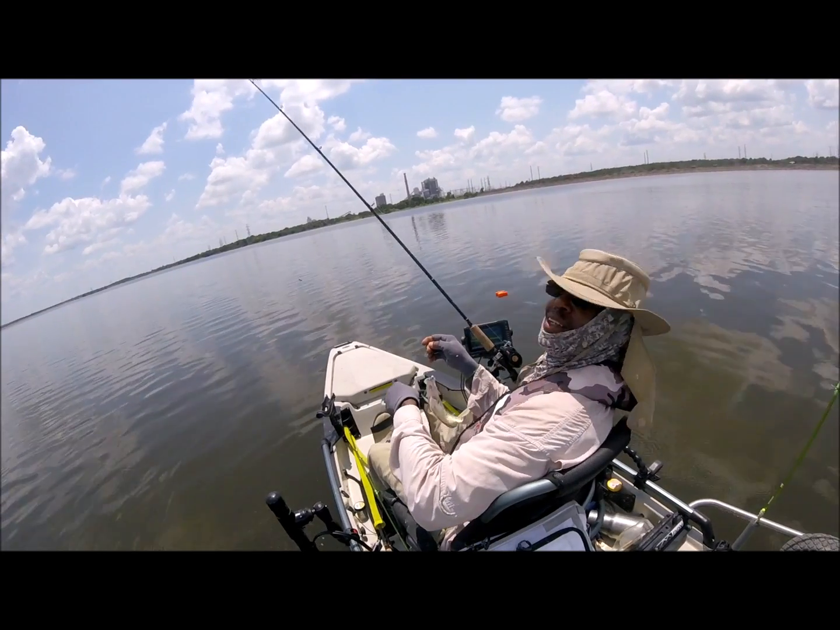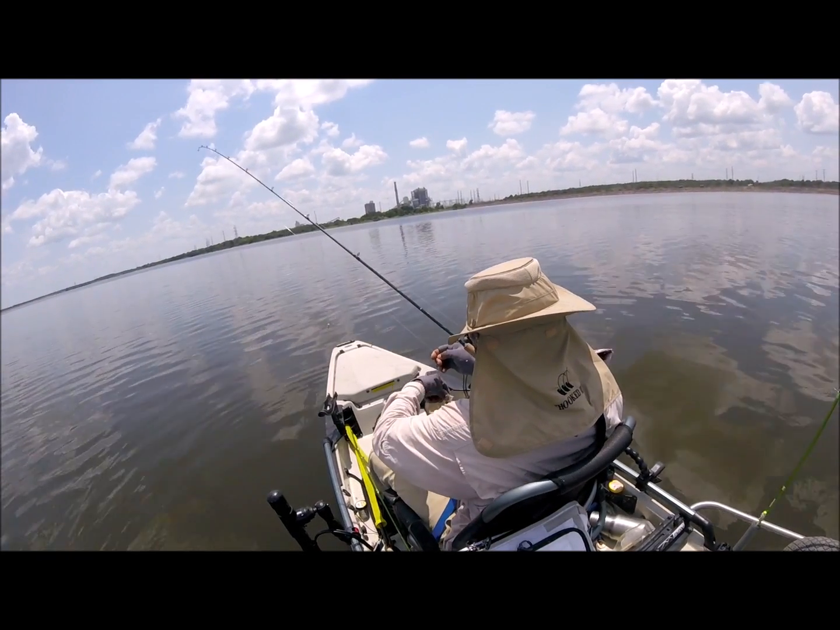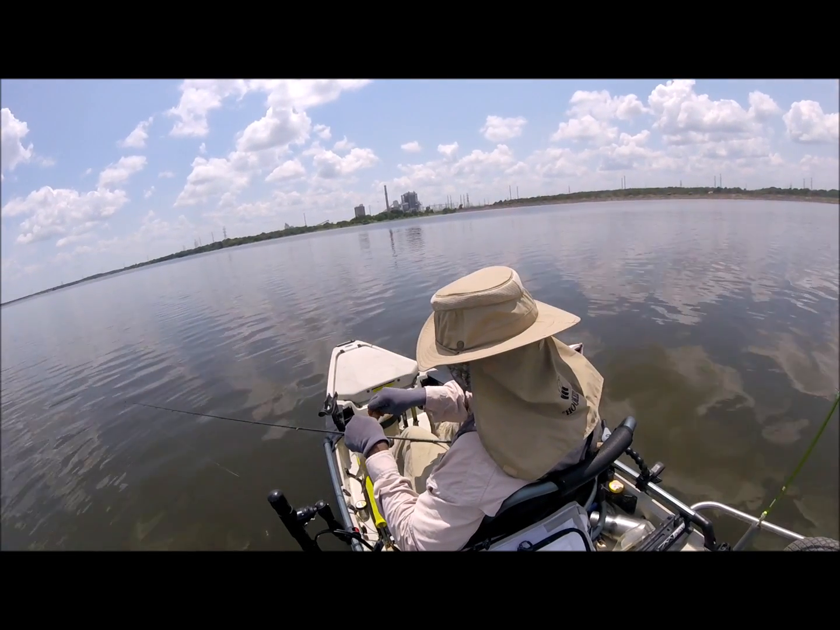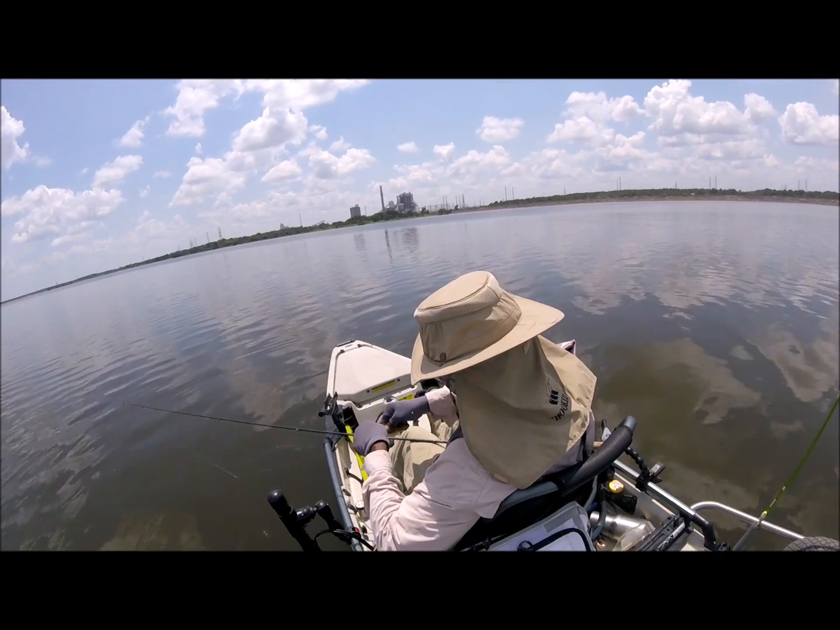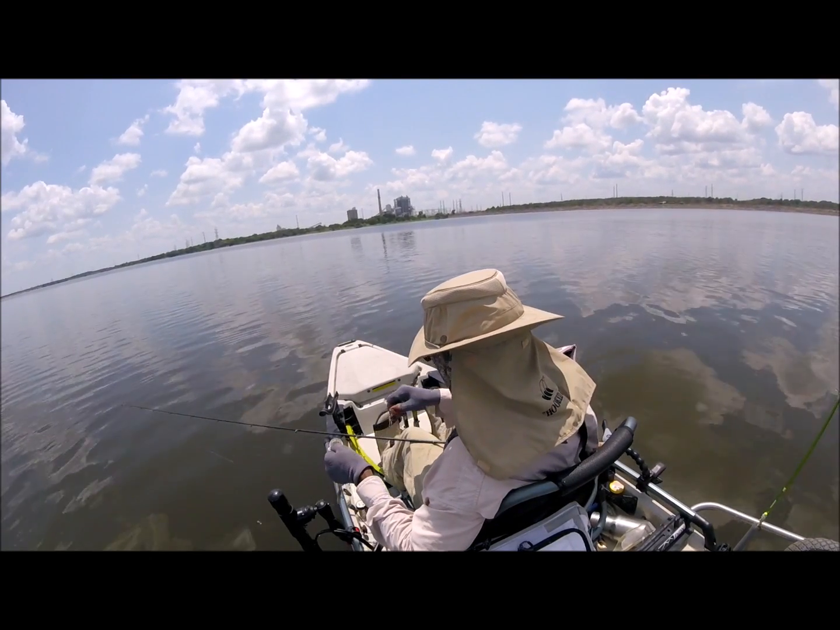Micro jigs, man. All I had to do was change, go small, and I'm knocking fire from it. Ain't no keepers though. Goodness. I mean, as soon as it hit the water, man.